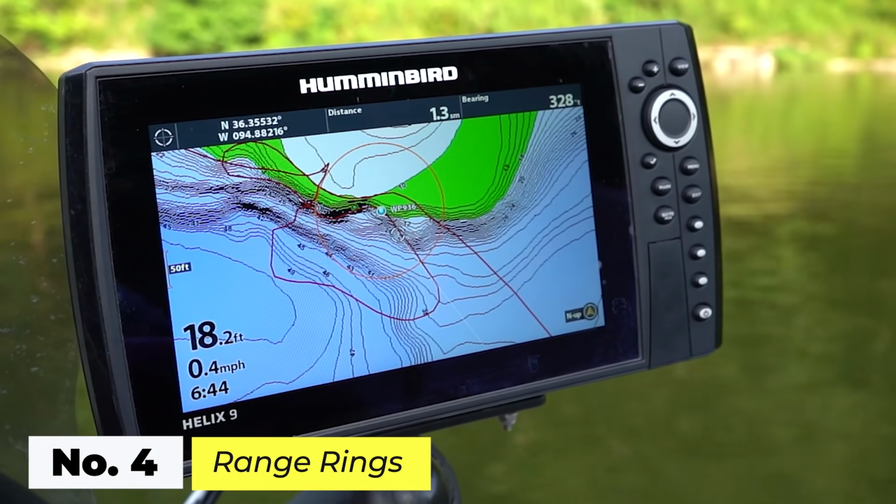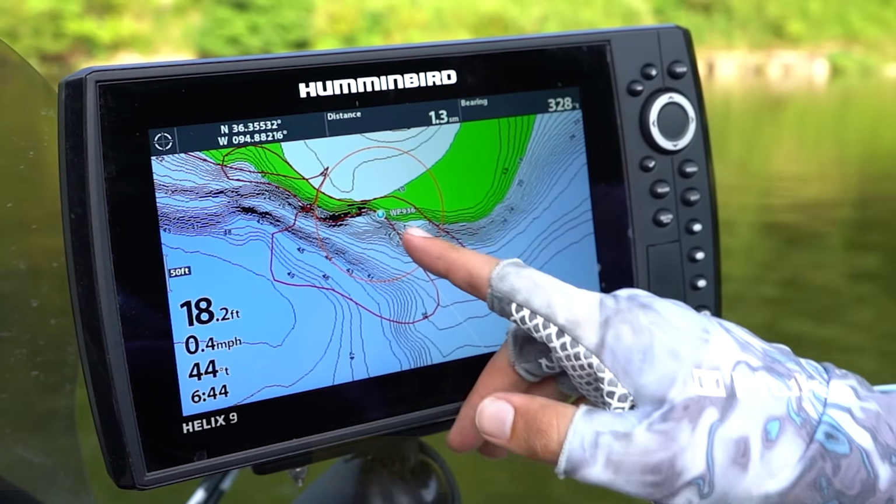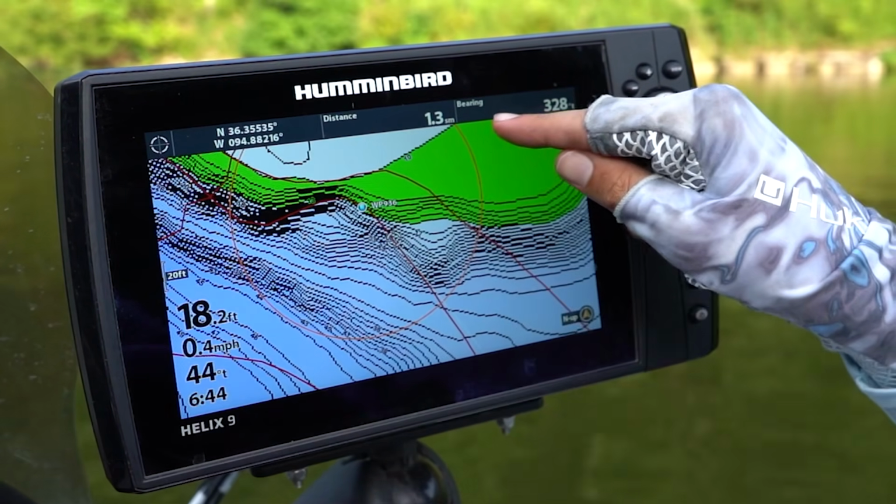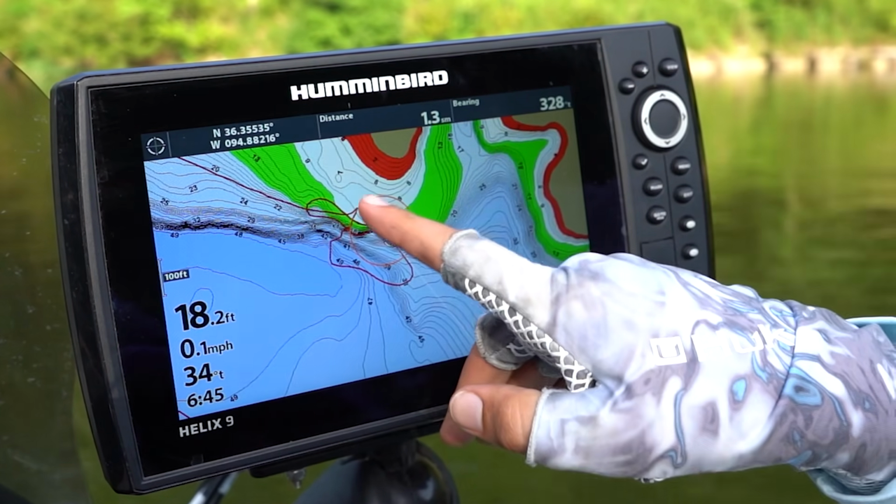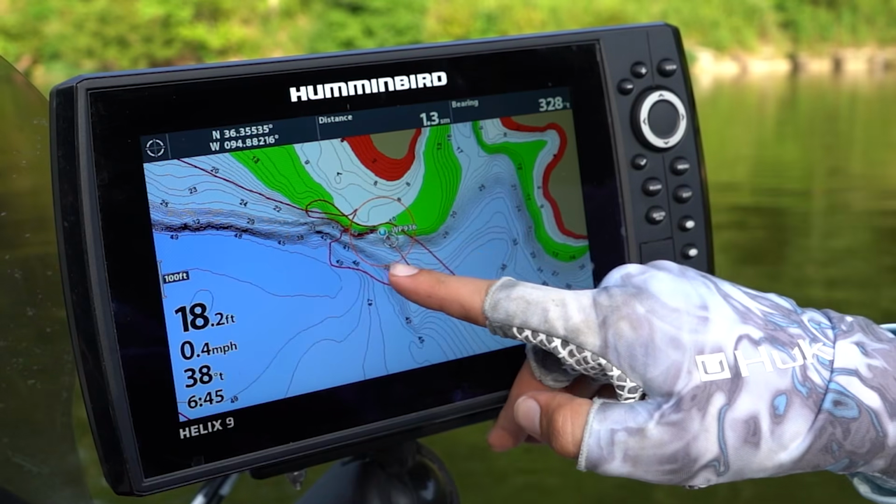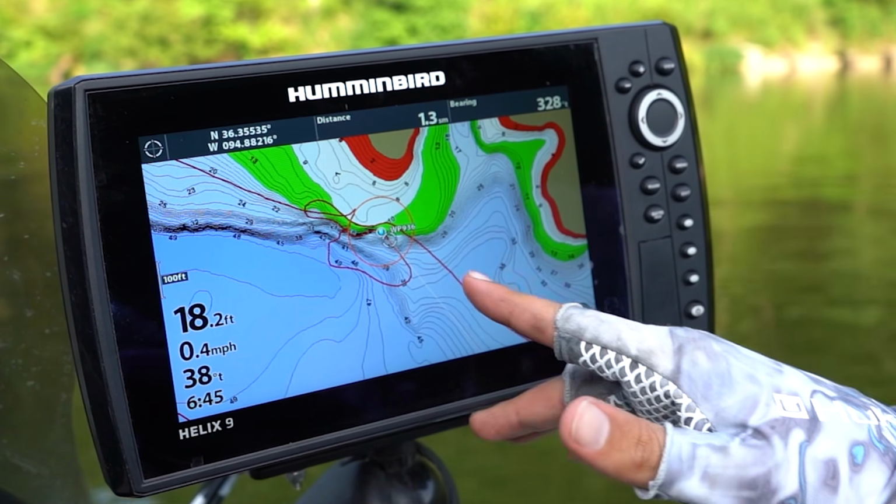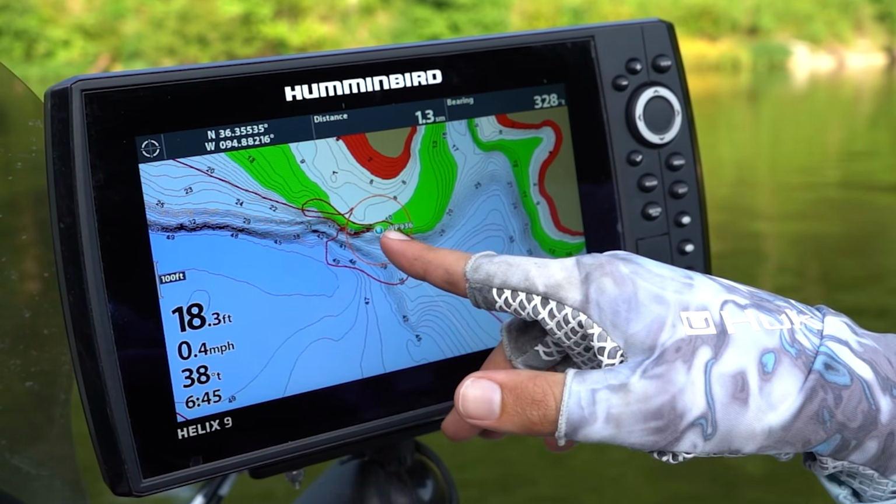Another feature I always have turned on my Humminbird units are range rings. If we take a look at this waypoint right here, waypoint 936, you can see that there's actually a circle around this waypoint. And if we scroll out, you can see it gets a little bit smaller. This is a 100-foot range ring I put on all of the waypoints I mark. The reason I do this is because I don't want to get too close to those waypoints when I try to go fish them. Let's say I was pulling up to fish this spot.